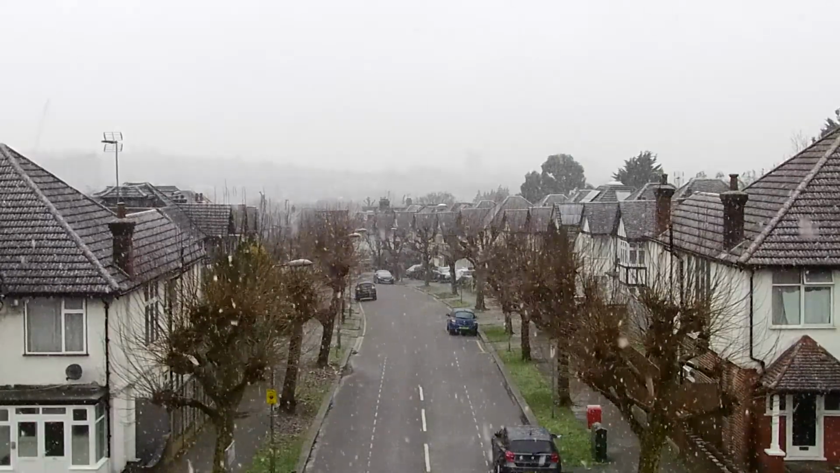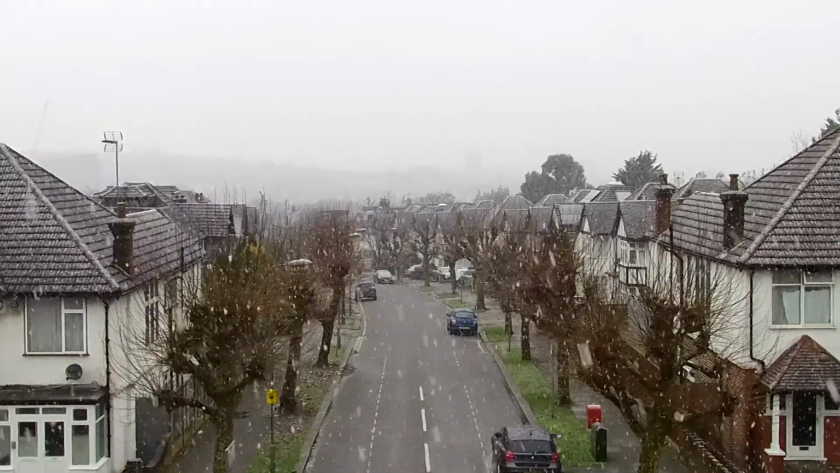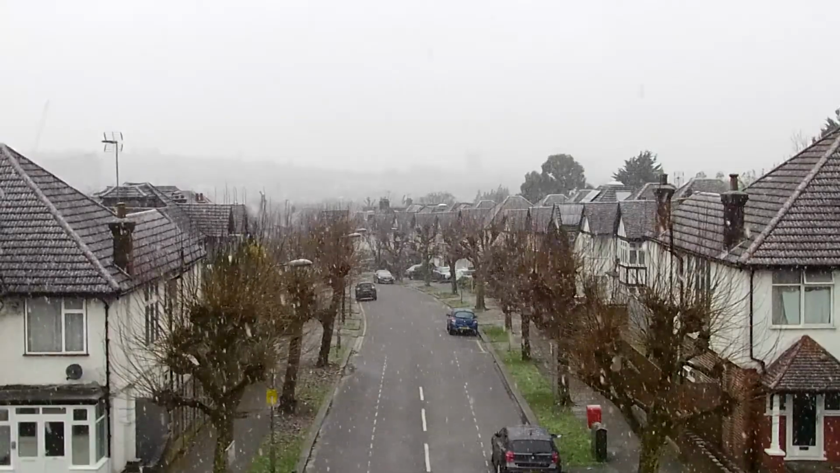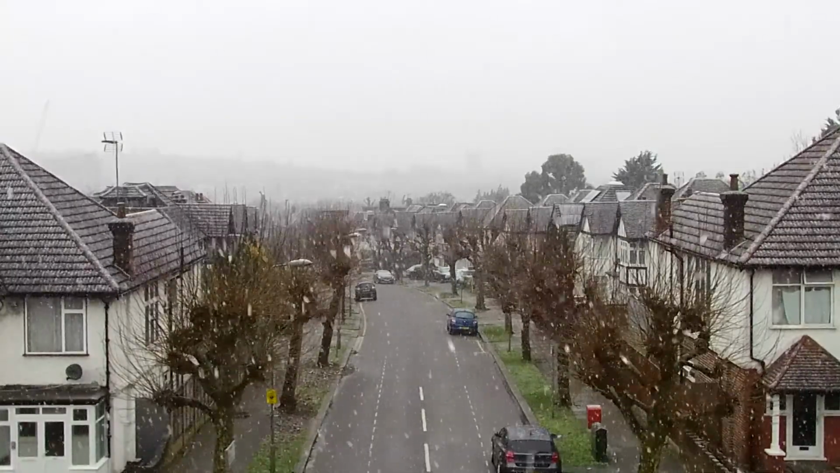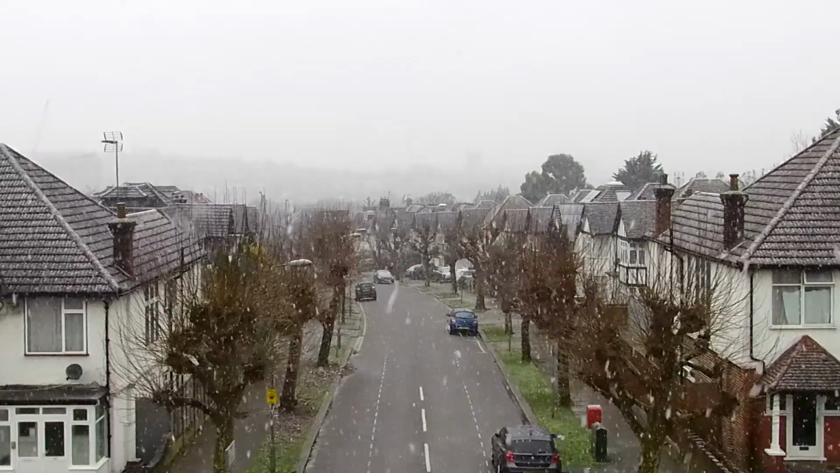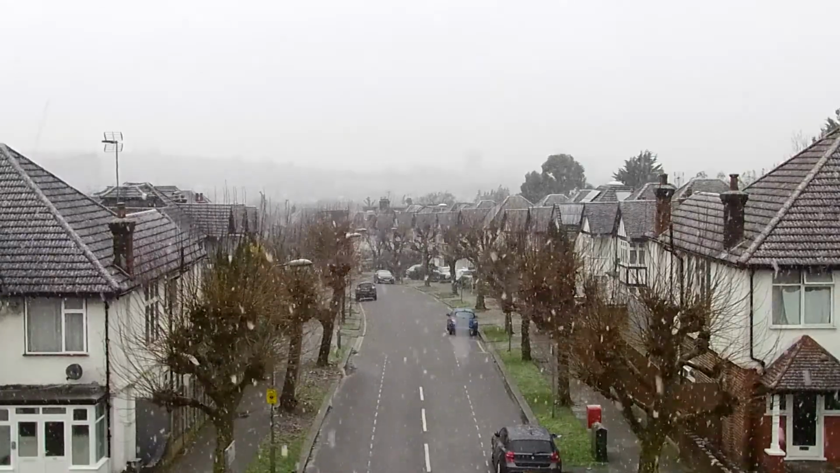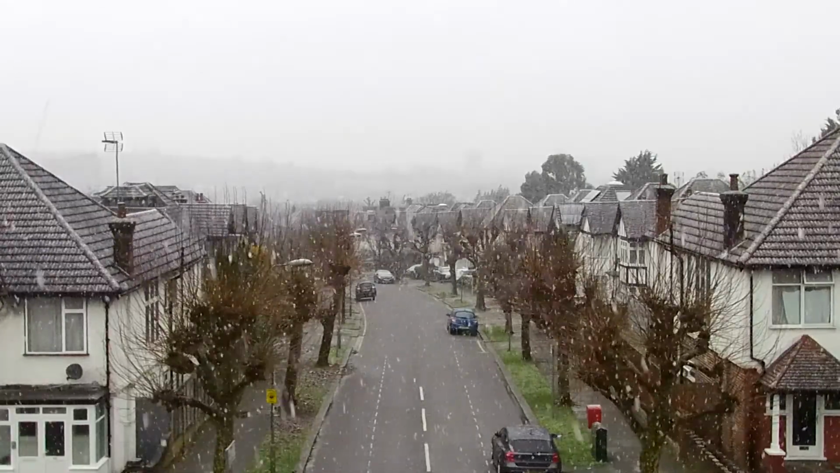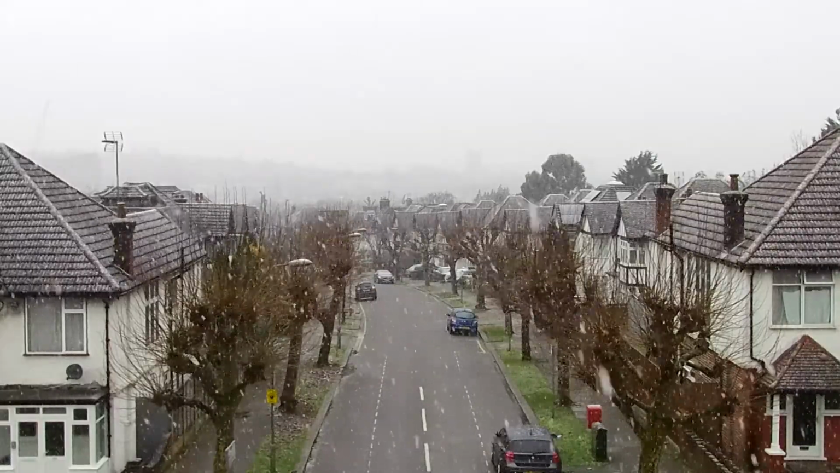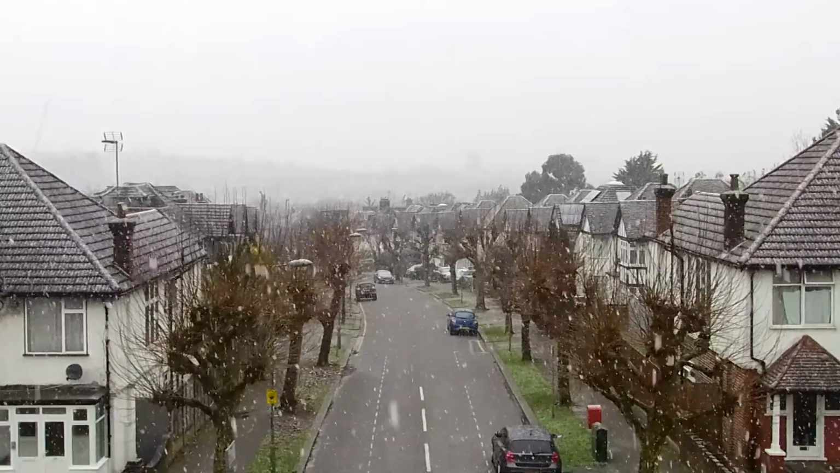Now, the UFO, or what? If you've seen the last video, and I suggest you do, or the thing that was in the New York Times and various other places, released by the To the Stars Academy of Arts and Science, with the claim that it's a UFO, that is, unidentified flying object, with the implication that it's an alien spacecraft.